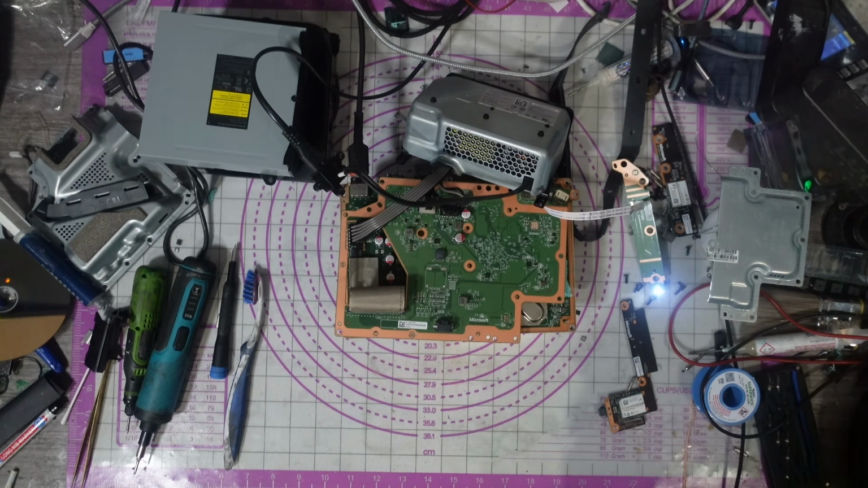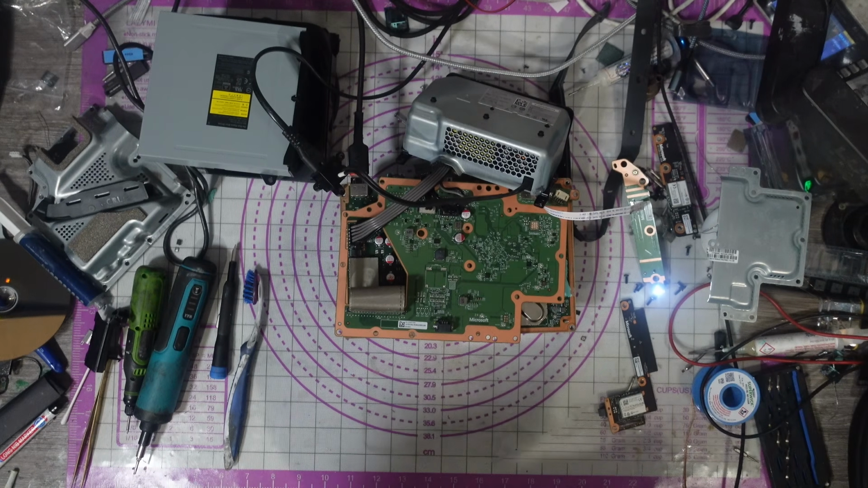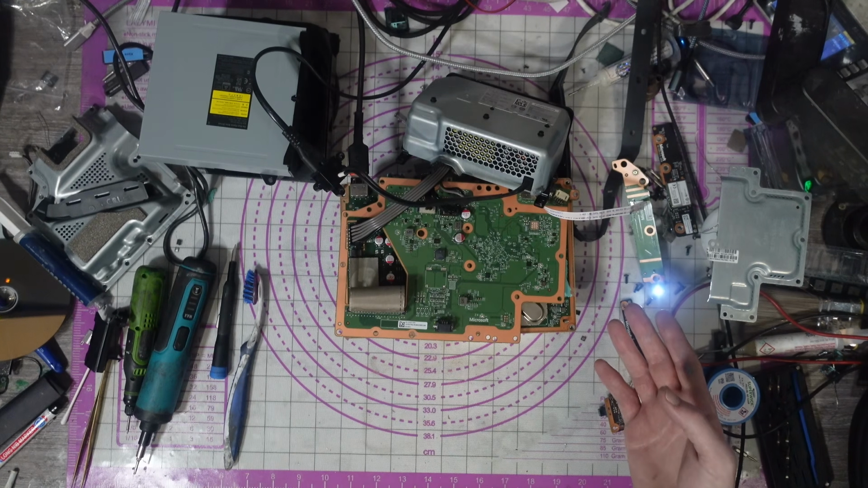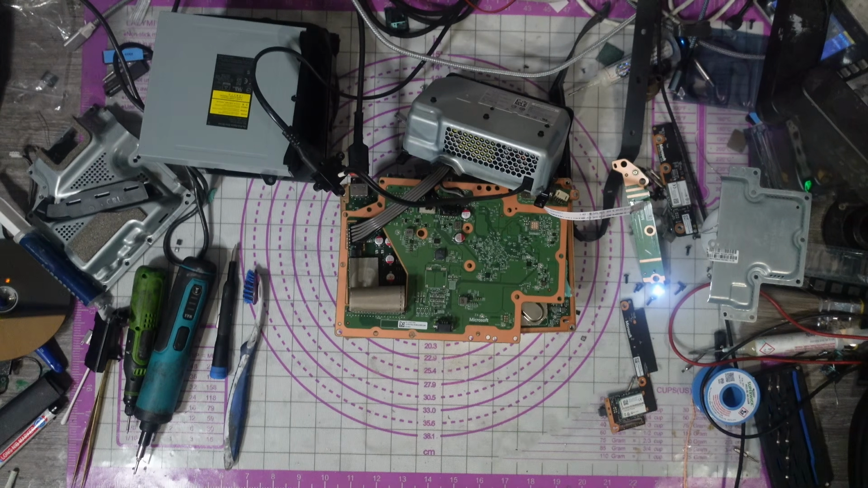But yeah, anyway, thank you for watching. Let me know what you think down in the comments below. Why do you think this MOSFET, the other MOSFET, failed? And what the hell was going on with that power supply? Because it really confused me. But for now, it's fixed. Again, sort of. But yeah, hopefully it stays fixed.